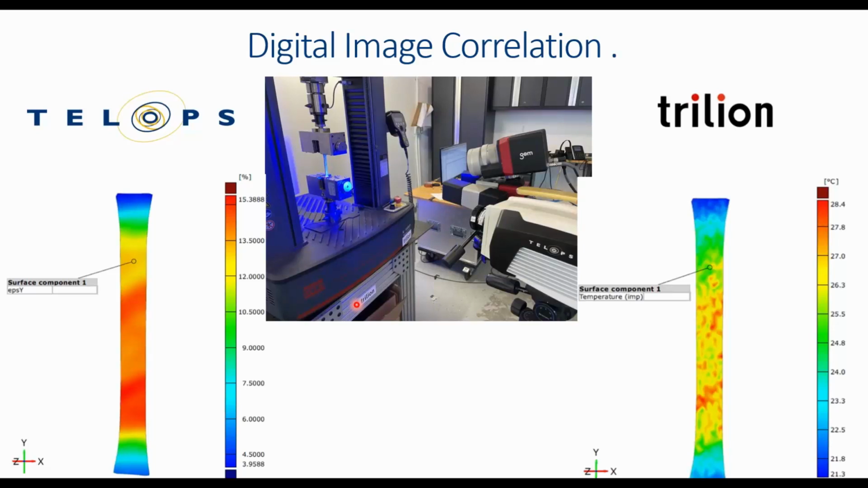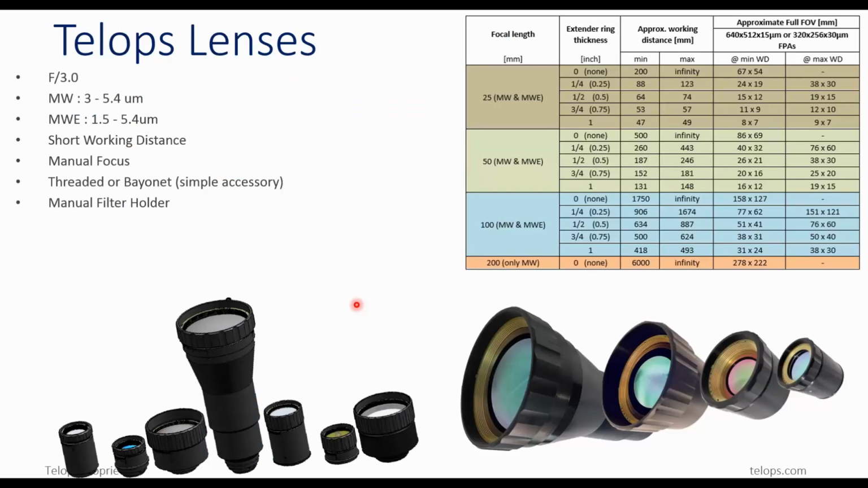this webinar today. We produce infrared thermal imaging systems with good spatial resolution. We design and offer infrared lenses, as you can see here, from mid-wave extended, from 25 millimeter to 100 millimeter here.